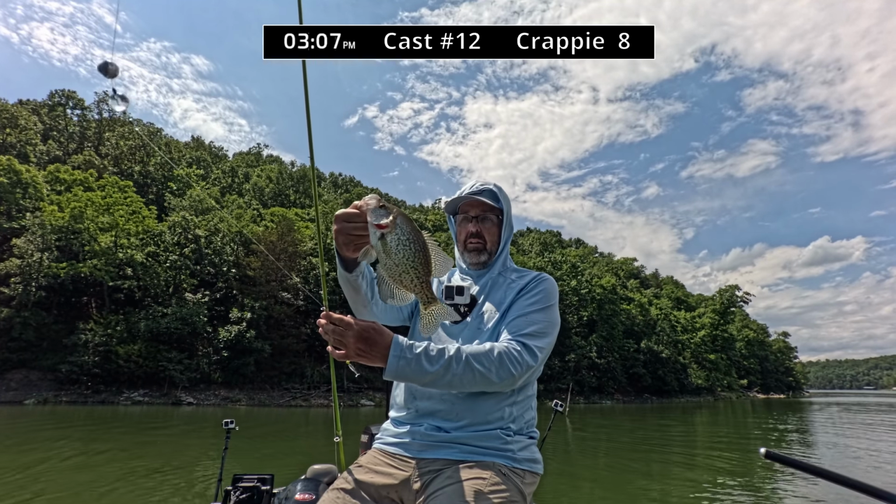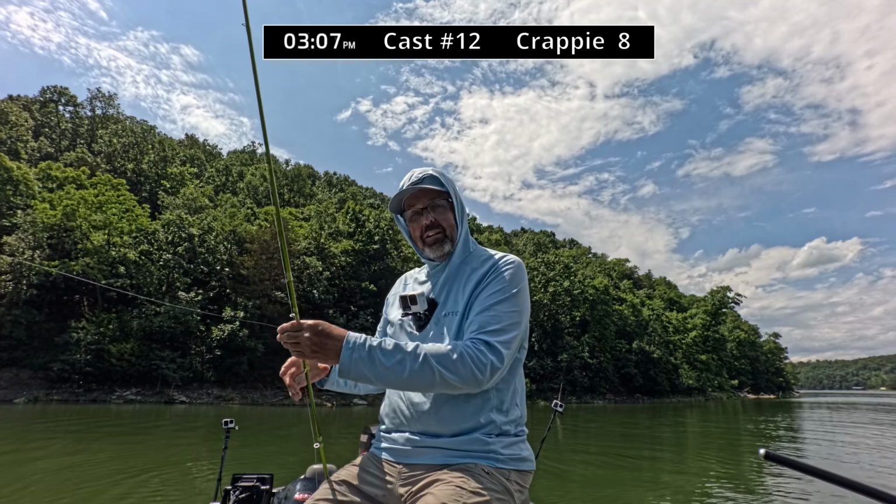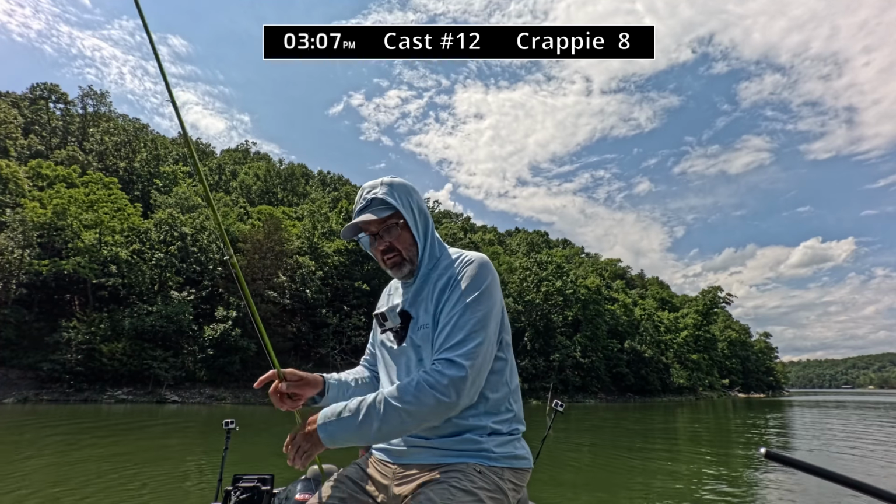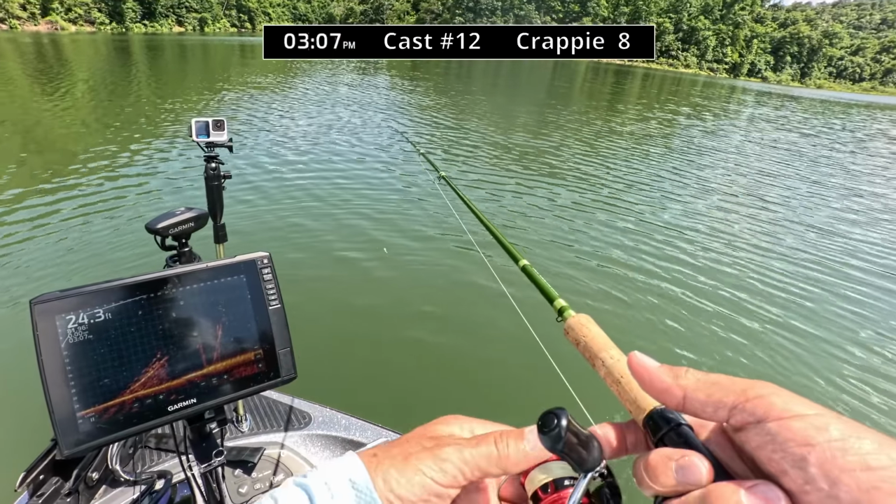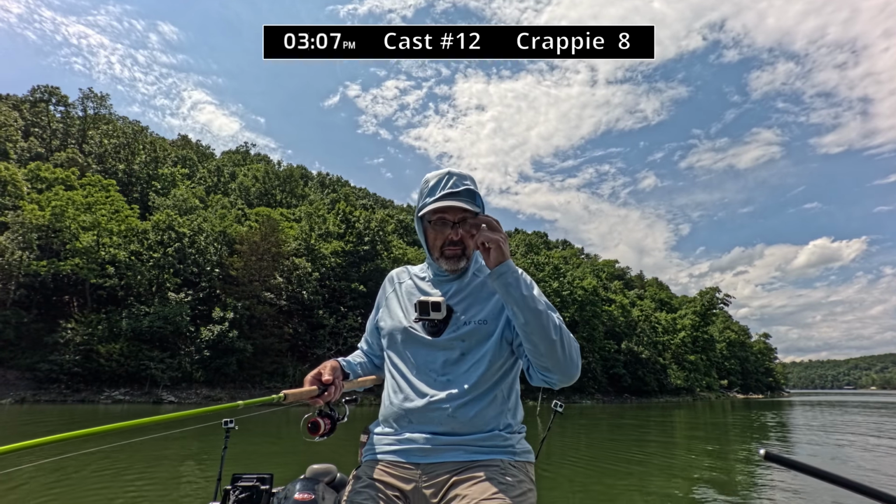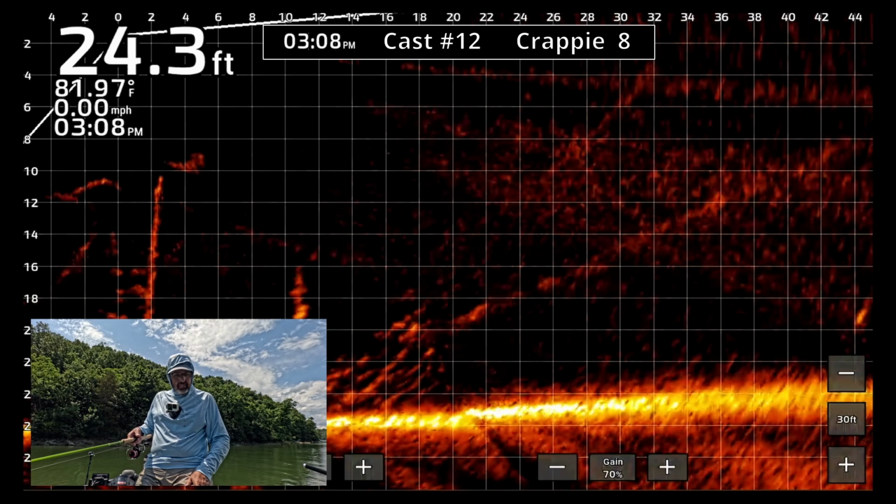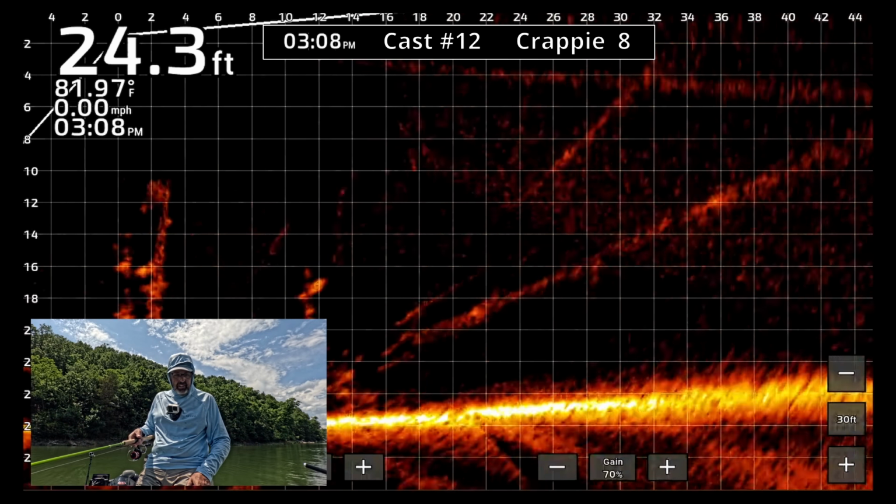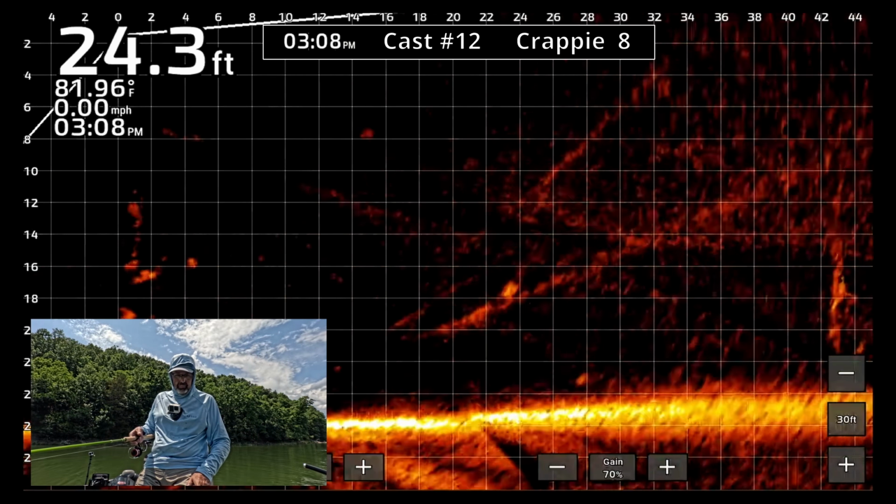Got his tail a little curled, but they're not big. Good eating. I would have definitely had a limit today. I'll have to come back out when I can actually have some time to clean them. I mean, we're middle of the afternoon, so some days the afternoon bite is not the place to be trying, and then some days it works well.